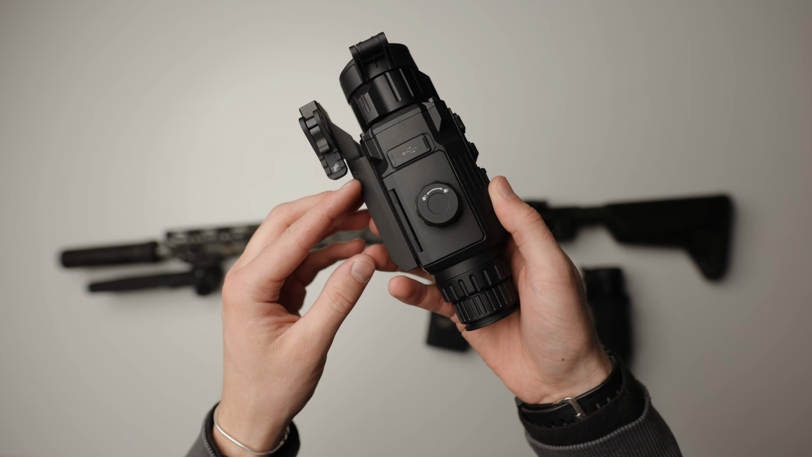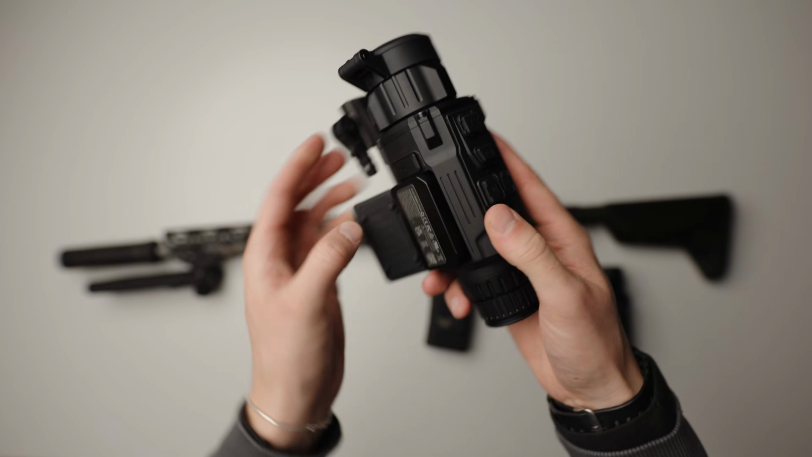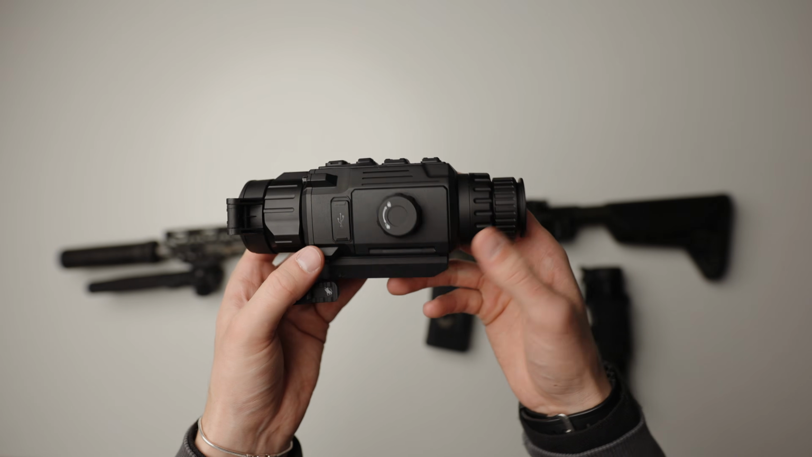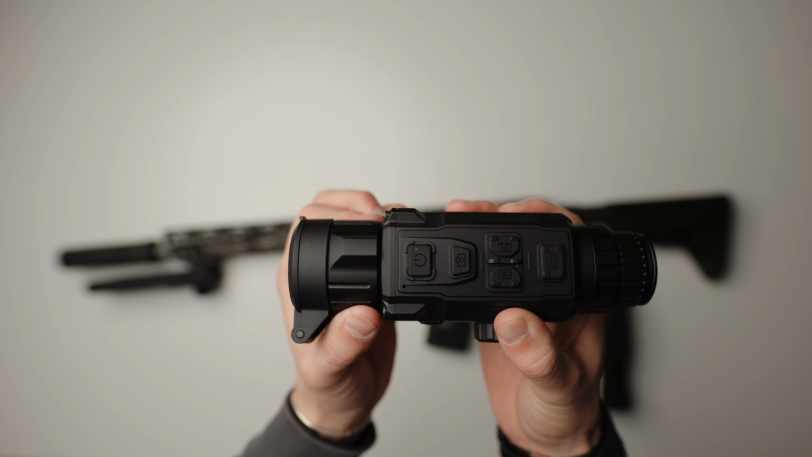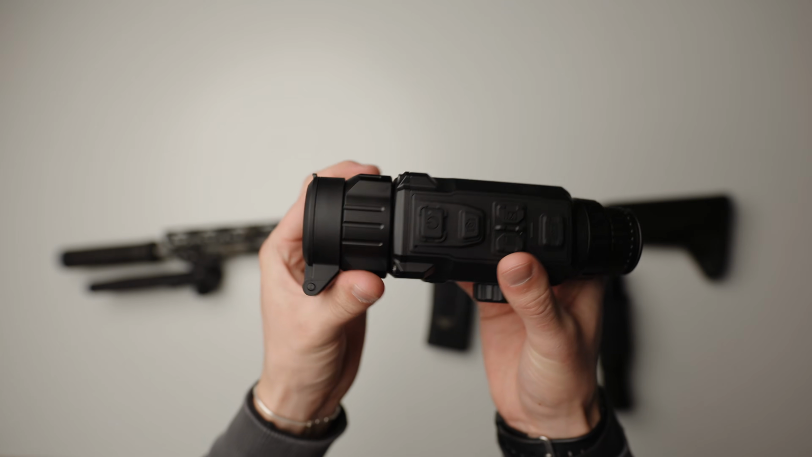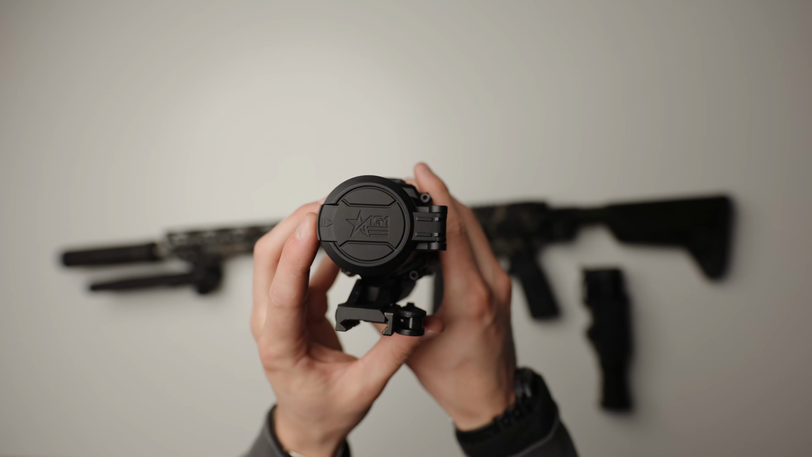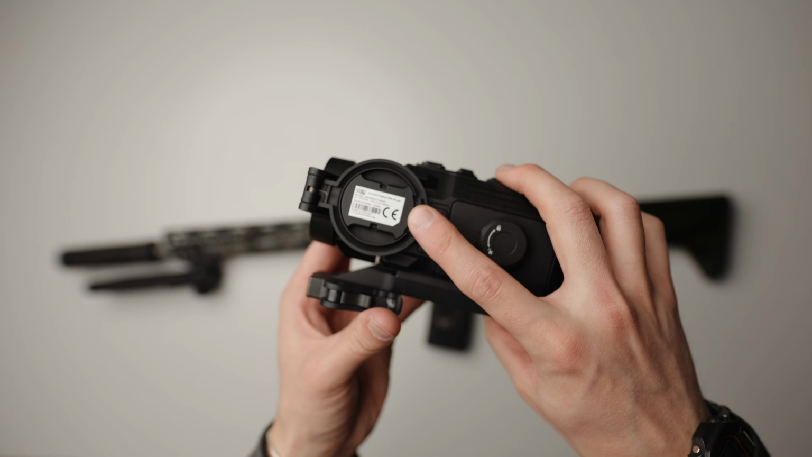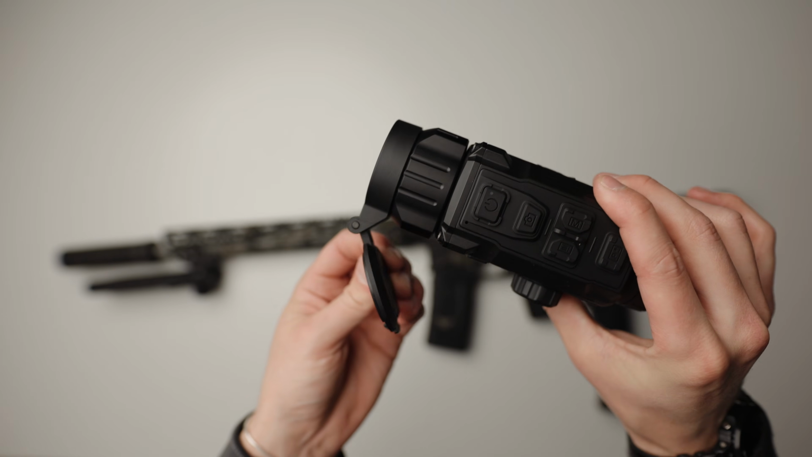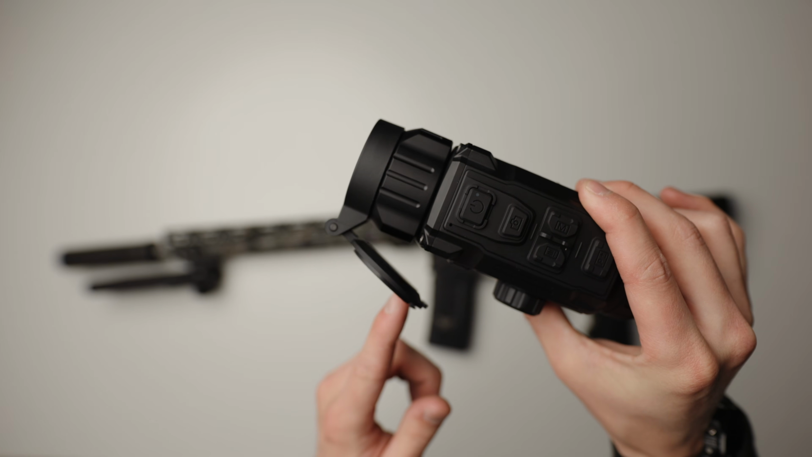The battery door is really easy to get into. By just twisting this lever, the door opens and you can swap the battery from there. The version 2's focus knob has been updated to have a shorter overall travel in order to get into focus, which is nicer over the version 1, which had a more cumbersome lever with less grip and also a much longer travel. Also, the front cap on the version 2 has been upgraded to a push lever button with a spring where you can lock it open, which is nice.